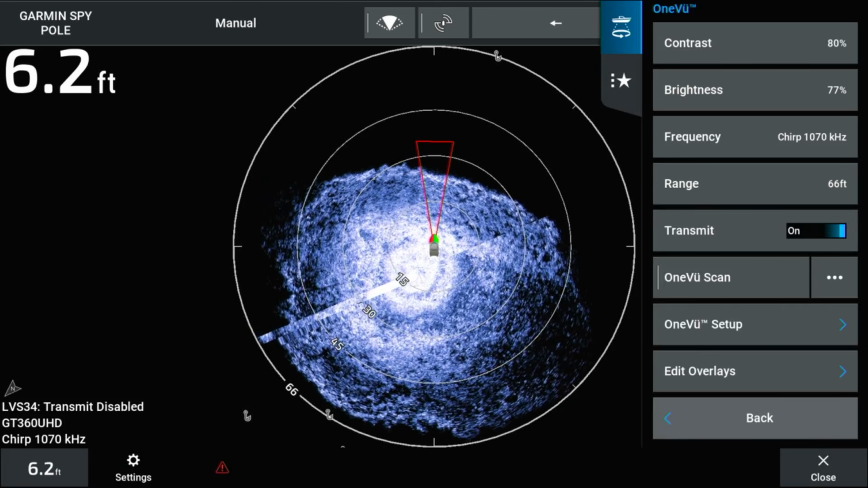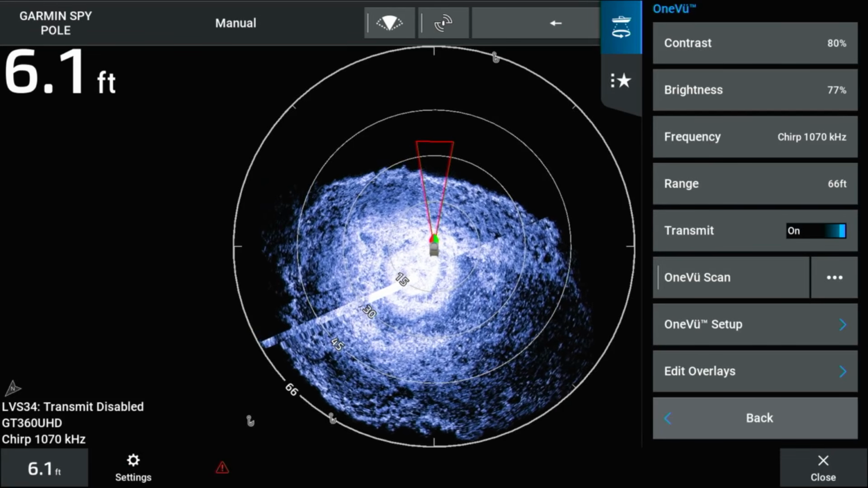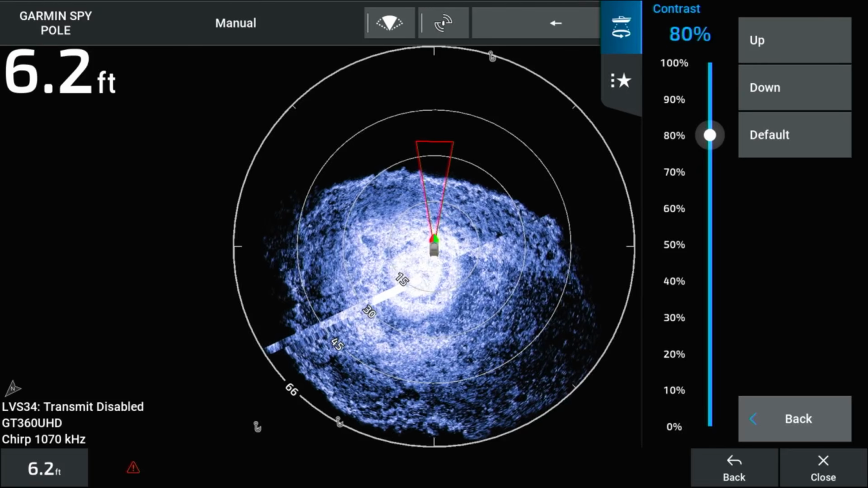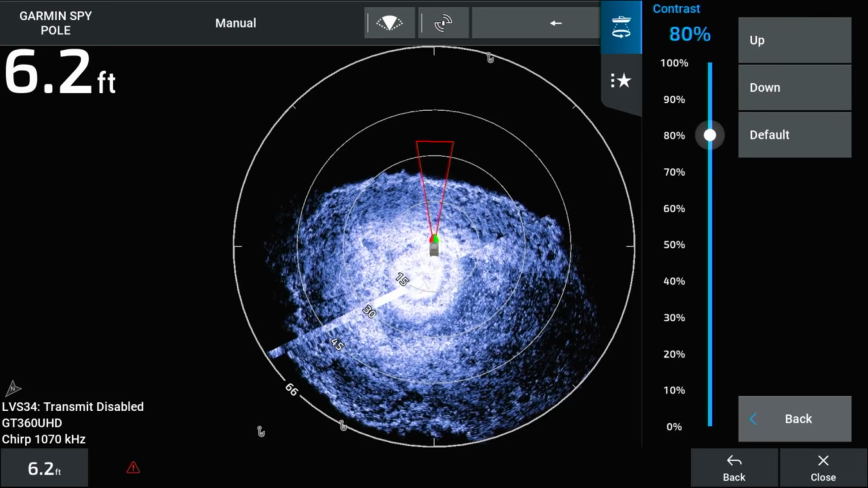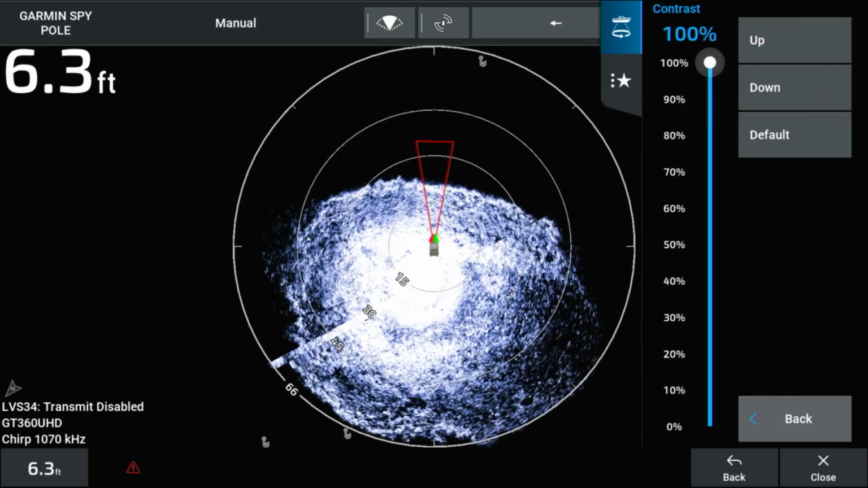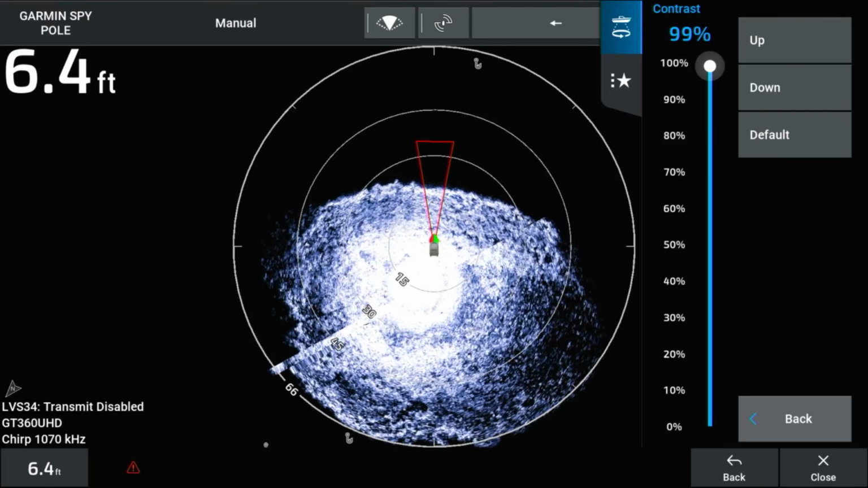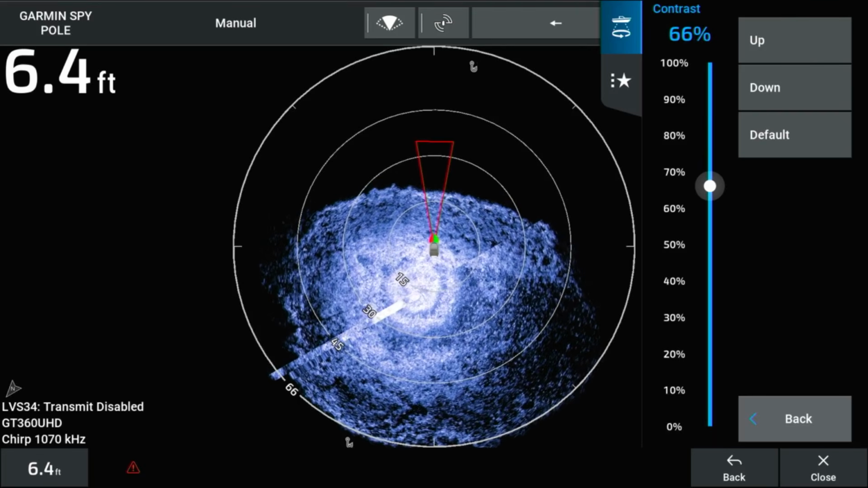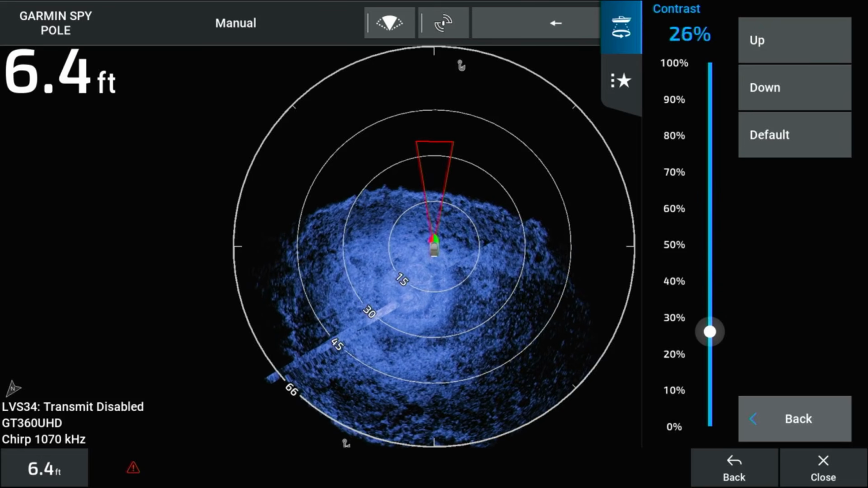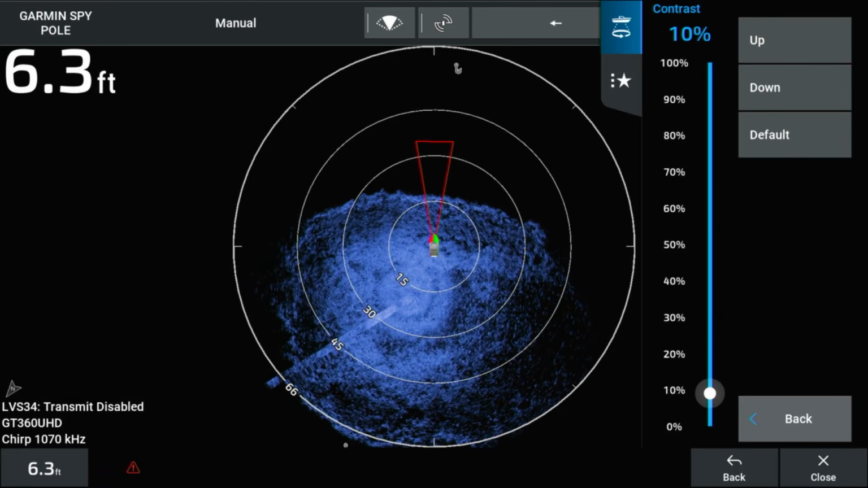The contrast setting is used to change the color intensity and highlight areas of interest like trees, rocks, and other structures. Too high of a contrast will wash the interest areas, like structures, from the sonar image. Too low of a contrast will wash out your image completely. These settings are your preference but may help when wanting to eliminate or highlight sonar imagery.